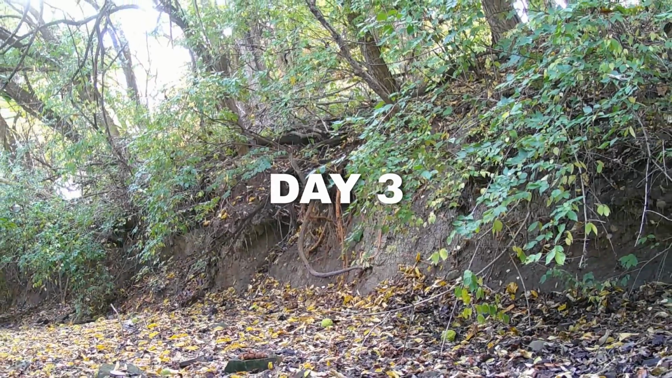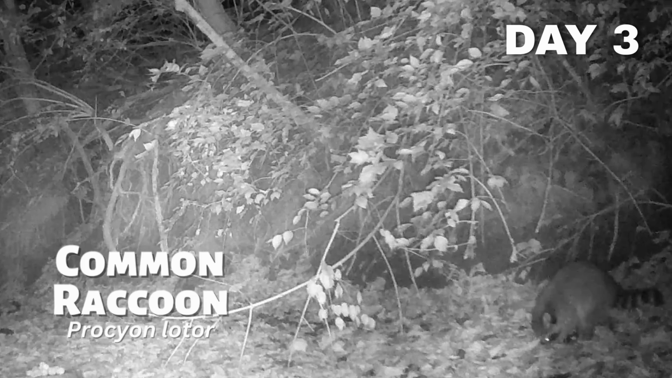For the first 2 days, there was nothing on the camera, which I didn't expect after that first night, but on night 3, I caught my first visitor. It's this raccoon, and it's flipping rocks. These animals are very smart. There are several studies that show that they're capable of solving complex problems just for a meal. This one doesn't seem very interested in the perfectly good pile of food in front of it.